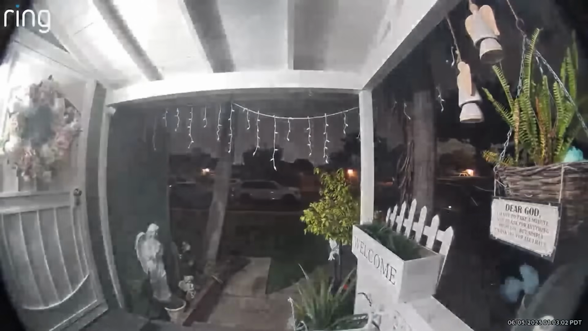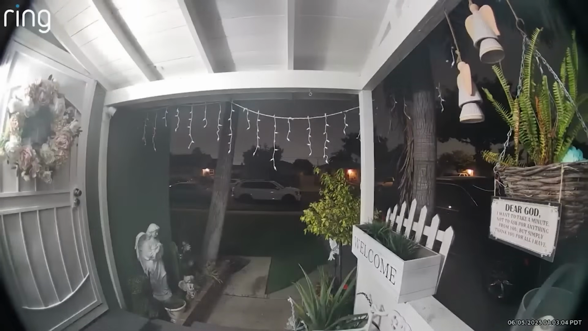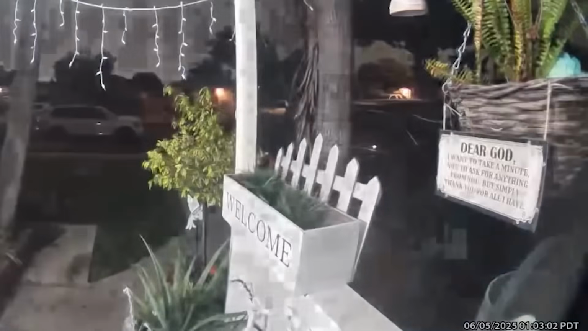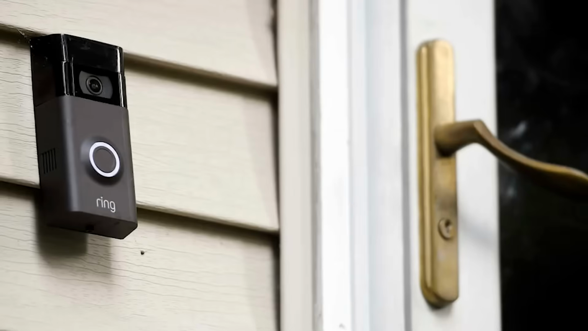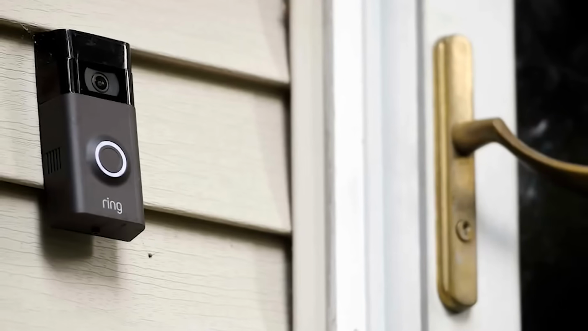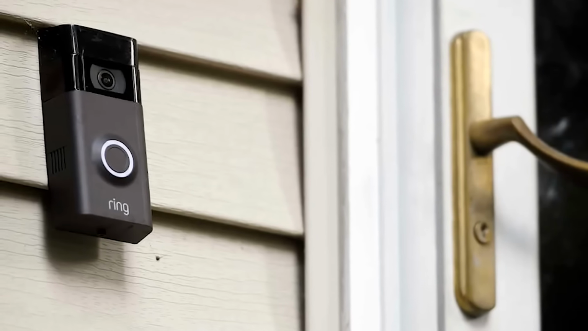So this is pretty nuts. Watch the bottom right-hand corner of the screen. So a woman in Compton named Jessica Ortiz caught whatever this was on her doorbell camera. It was around 1 a.m. on June 5th when her Ring cam picked up something weird darting across her porch.